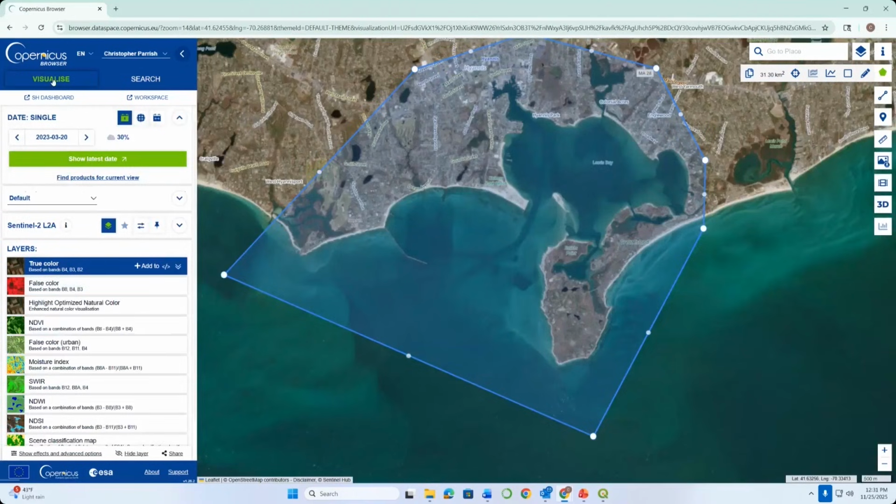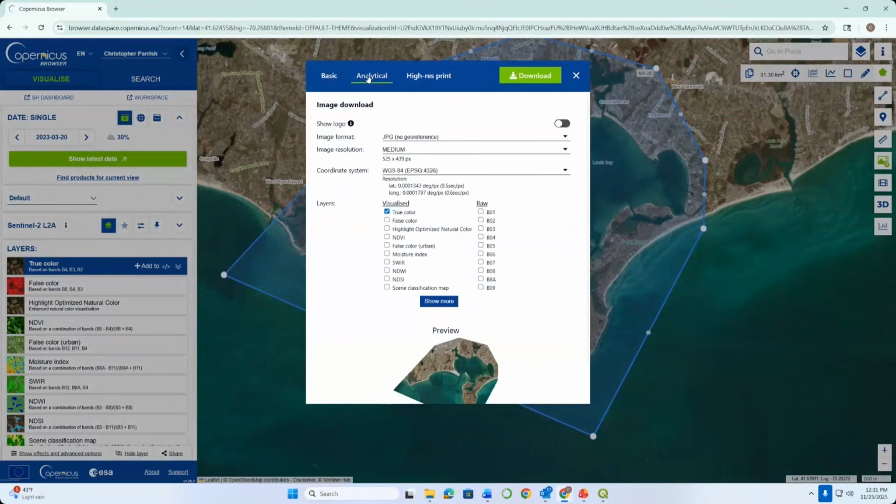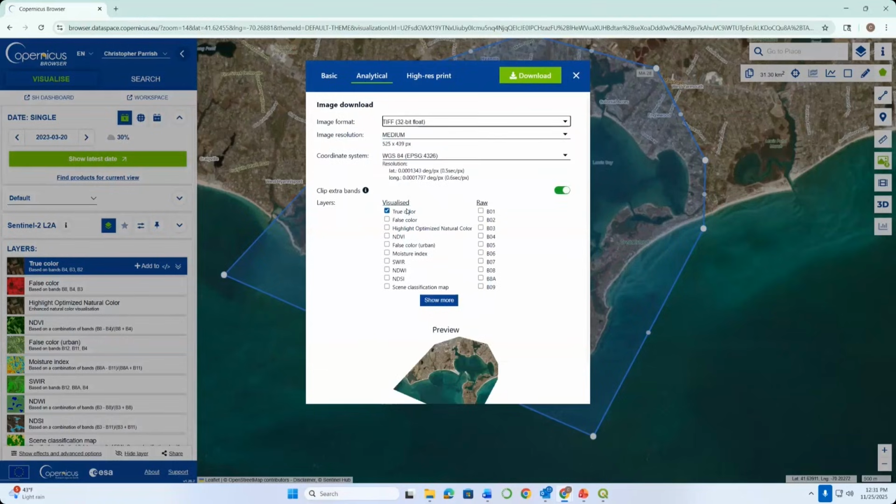I want to make sure I'm in the Visualize tab here. And at this point, over on the right-hand side of the screen, I've got this download icon. So I'll click that download icon. And then here I want to click on the tab that says Analytical. And I want to be careful with the settings here. I want my image format to be TIFF 32-bit float.